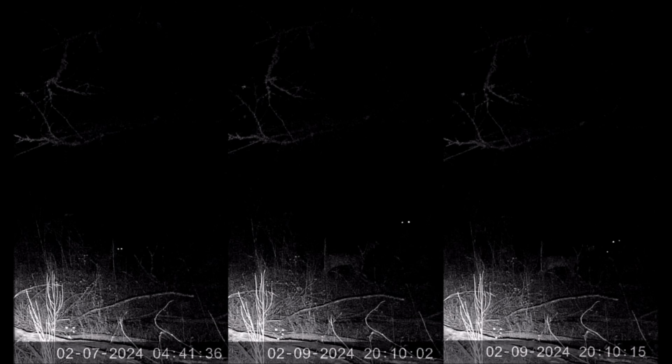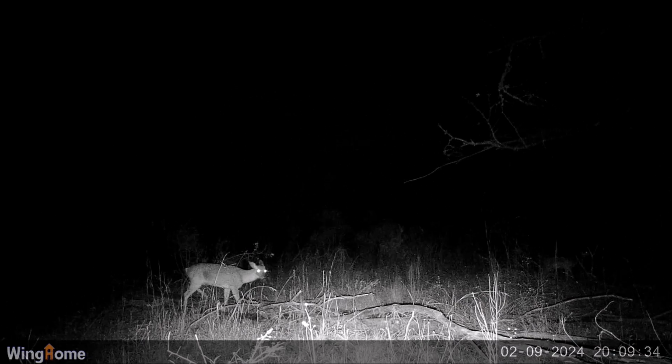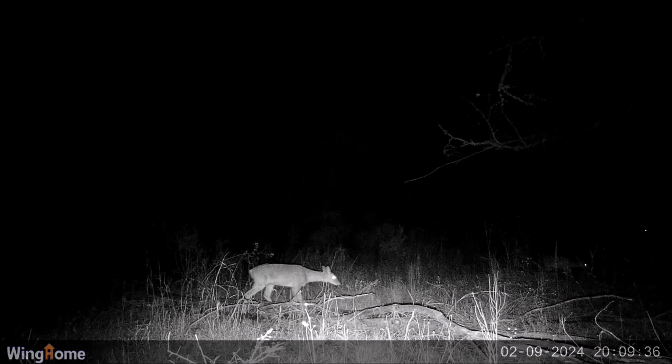Since we know the height of the deer in picture 1 and picture 3 is approximately 3 feet, now we can look at picture 2 and get a pretty good idea of the height of that creature. And I believe it to be anywhere between 7 to 8 feet tall. Okay, now let's go back to the video.